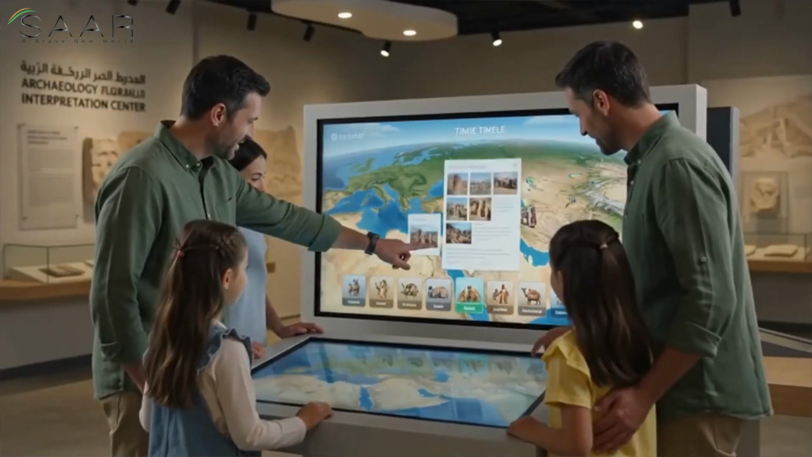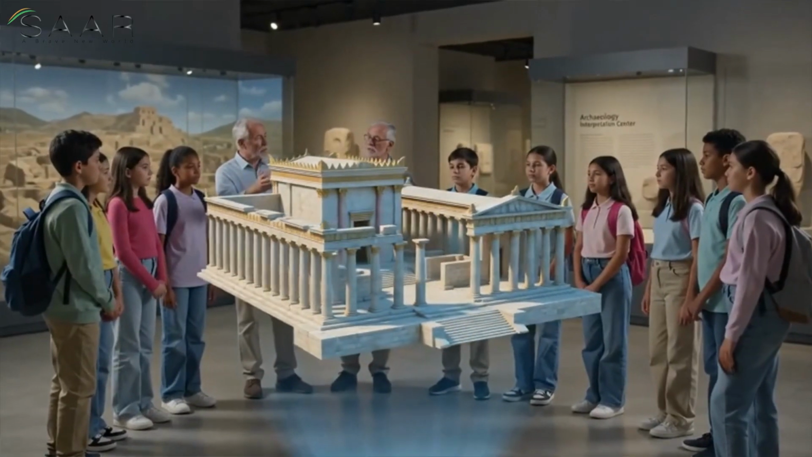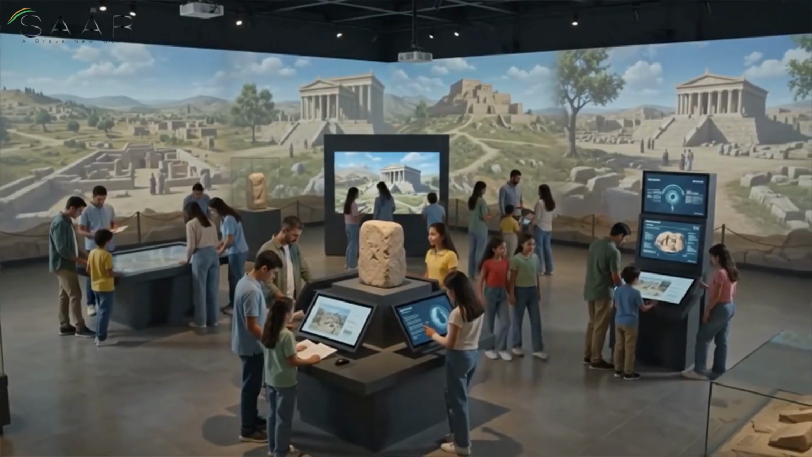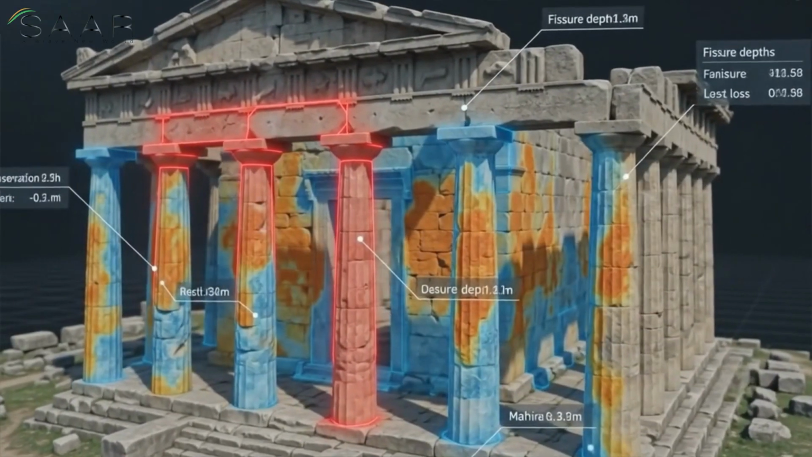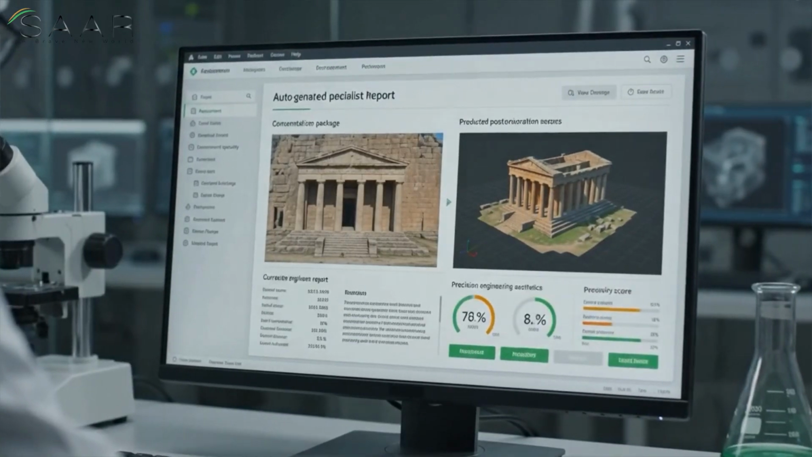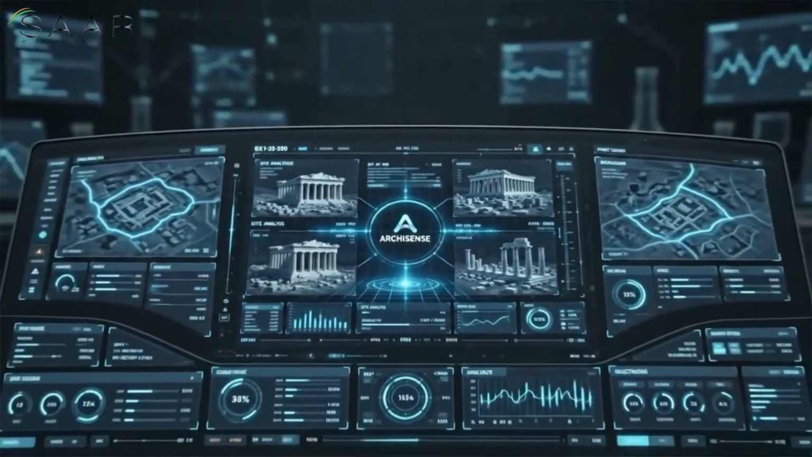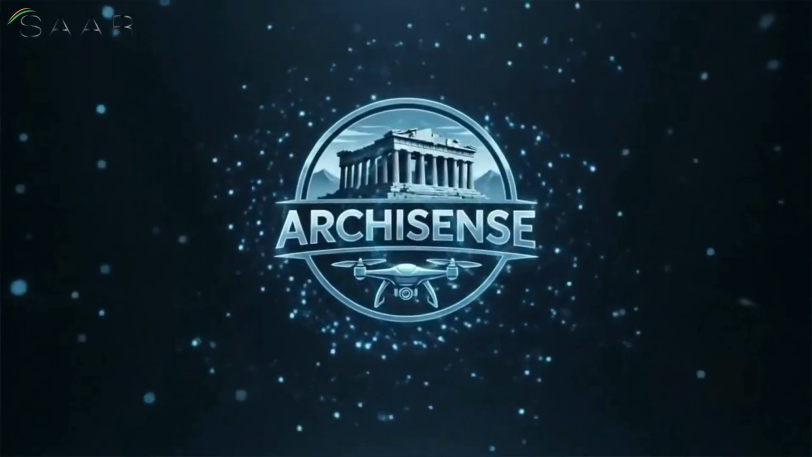The Archaeology Interpretation Center brings history to life through interactive exhibits, educational experiences, and engaging public outreach. With precise data and advanced analytical tools, ArchiSense empowers researchers and conservationists to make informed decisions for preservation and restoration. More than a platform, ArchiSense connects the past with the future, preserving heritage, inspiring discovery, and creating lasting impact.